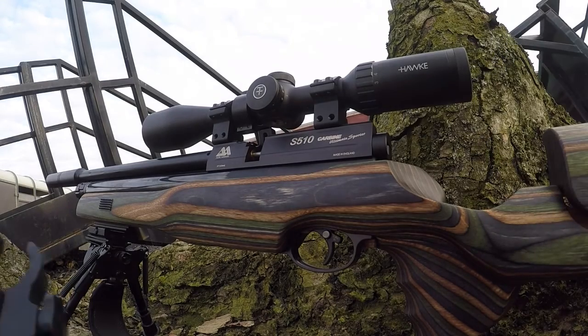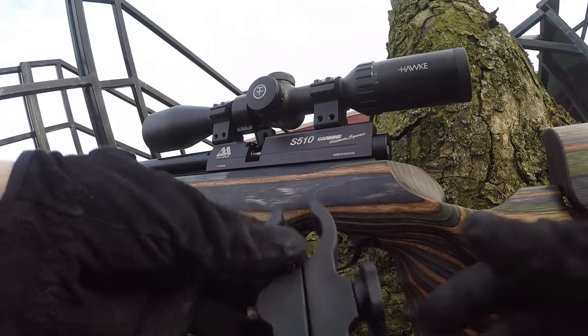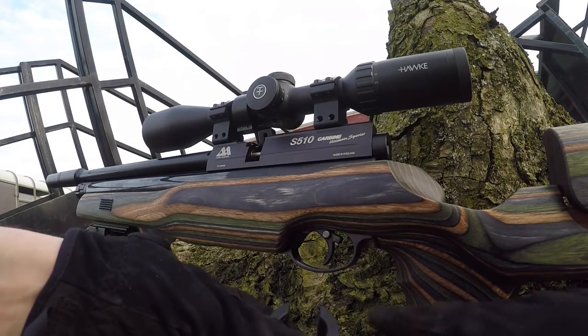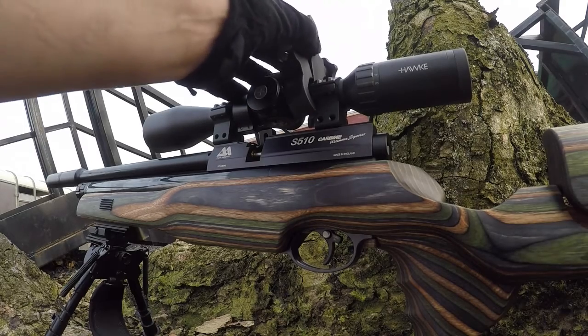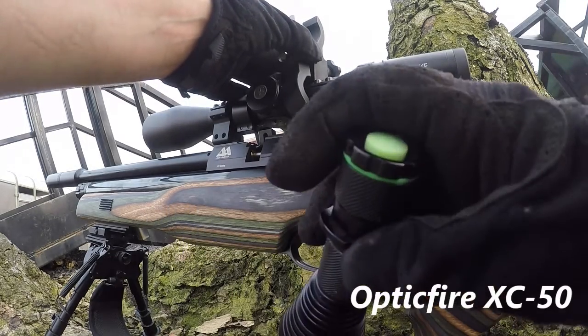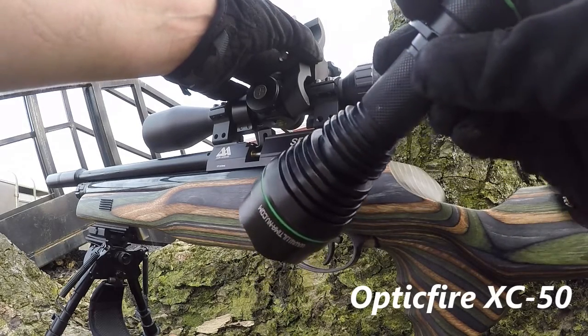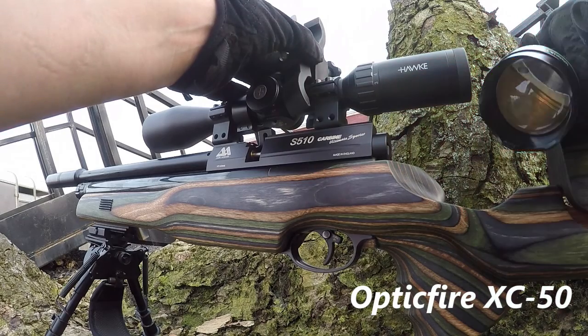So this is the figure of 8 clamp. And all you simply do, just wind it out a little bit. Make sure there's a suitable spot for it to go. It just sits there. Here's the torch, which is an Opticfire T50.